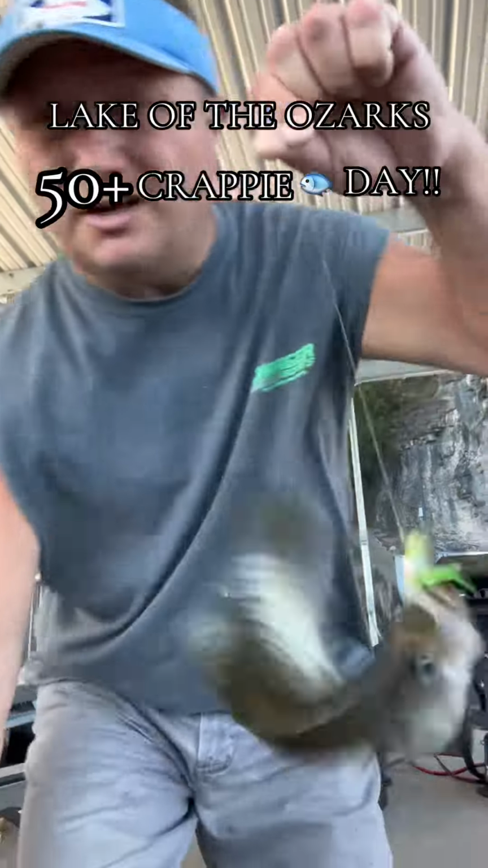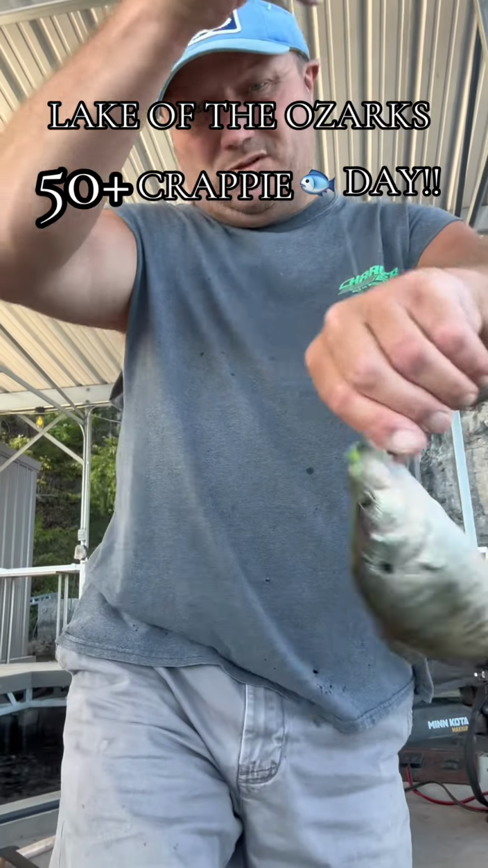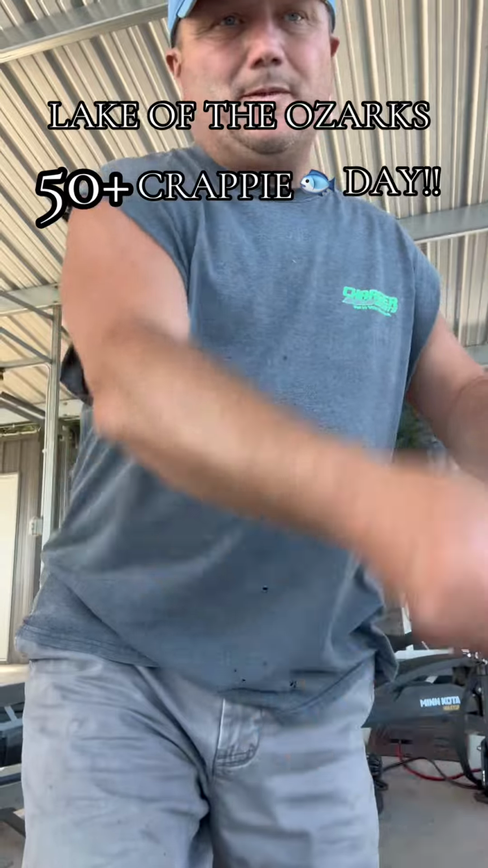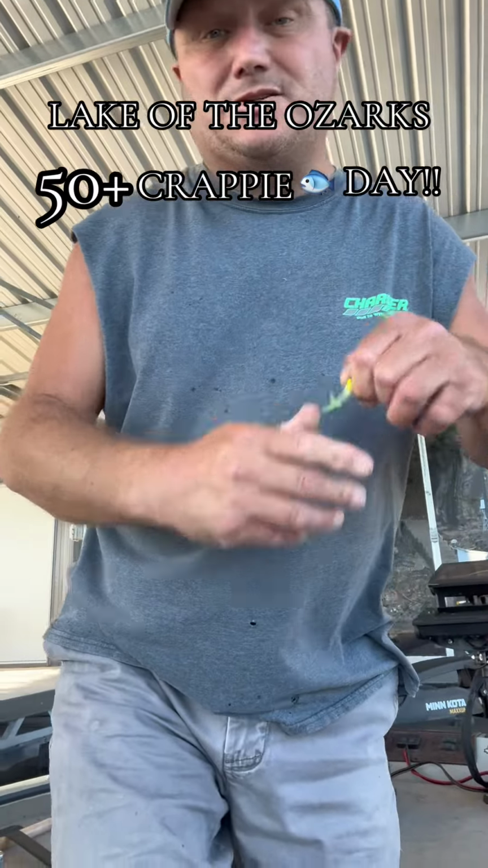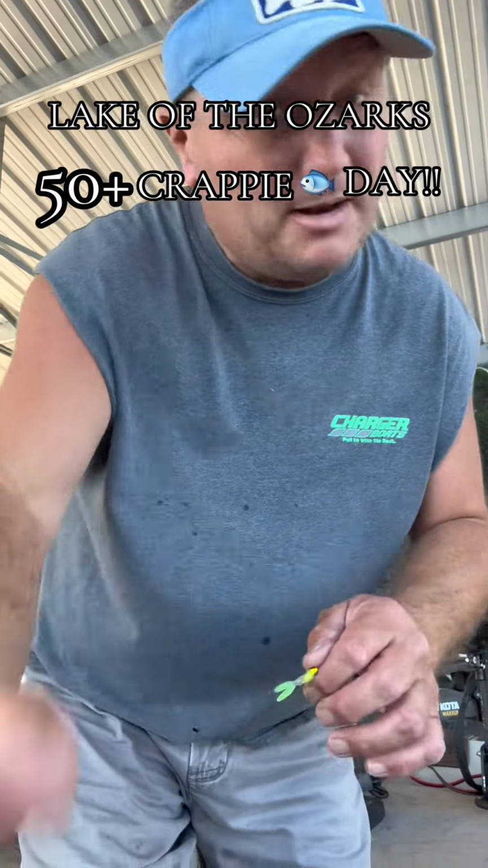One heck of a school of 9-inchers. Got some good ones earlier, so I'd like to get a few more to go with it. But we're going to have some good crappie next year, though. There's a lot of just fair-sized crappie in this lake, and there's a lot of big ones too.